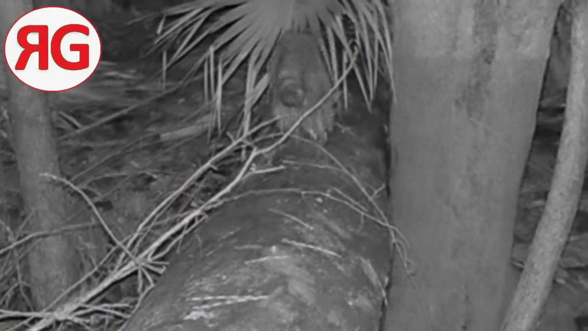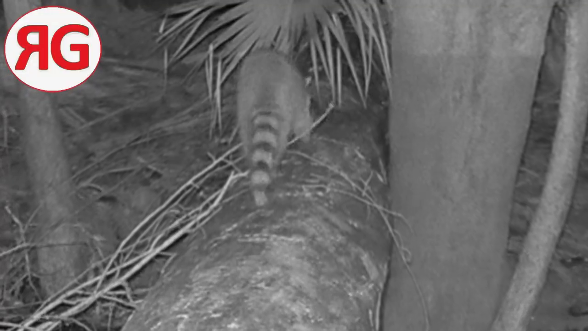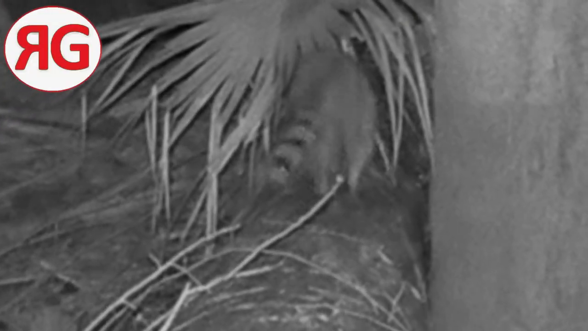There's a raccoon walking across the captain's log, stepping over the stuff and ducking over more things. And here's another raccoon, just stepping over stuff and ducking under things.